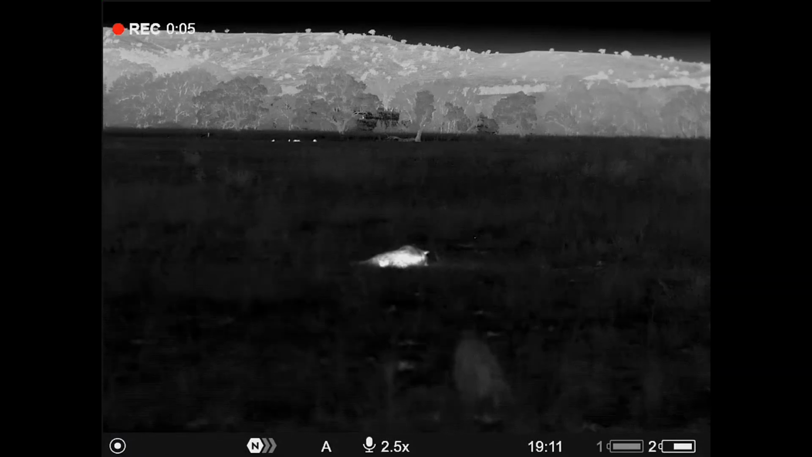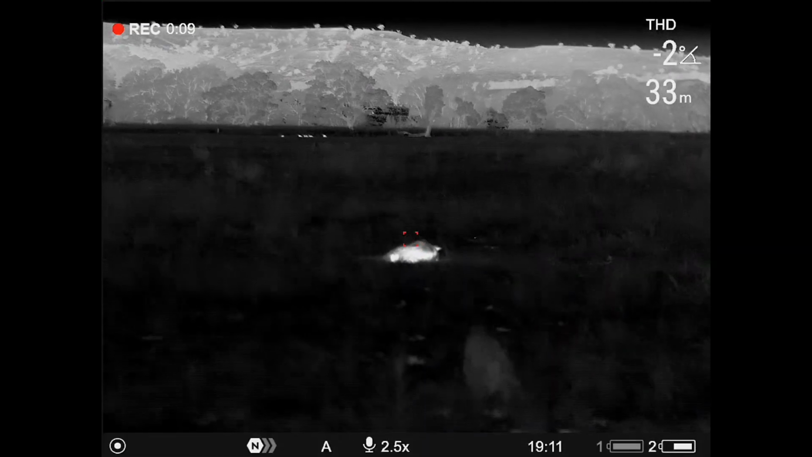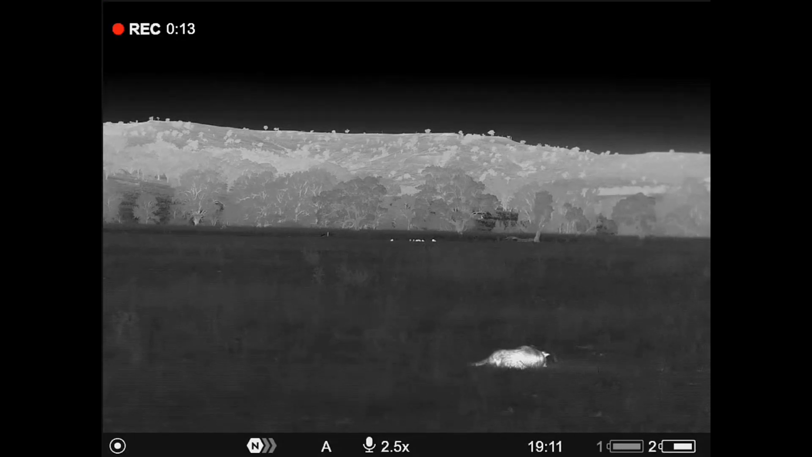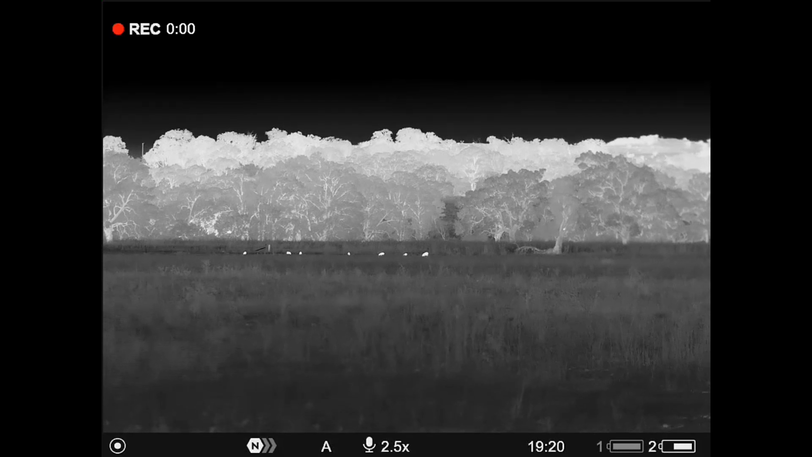I've just had this boar here walk right in on me. I shot him at 33 metres while I was taking some photos of that other pig. And there's another mob out there that's come out in the same paddock, completely unawares. I won't turn my white light on with those other pigs about 200 metres away, but he's a really solid boar, this fella. Moving into position on these guys.